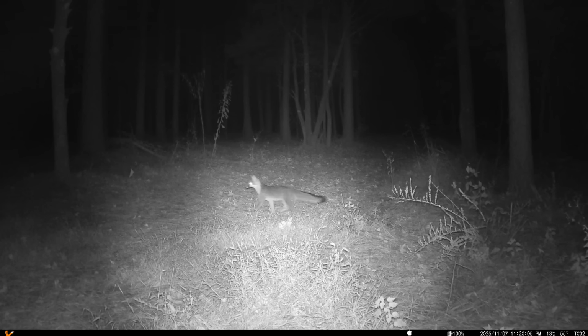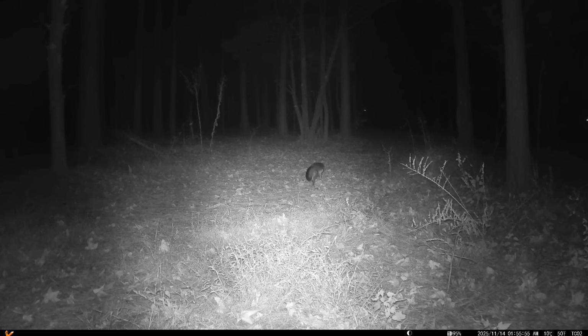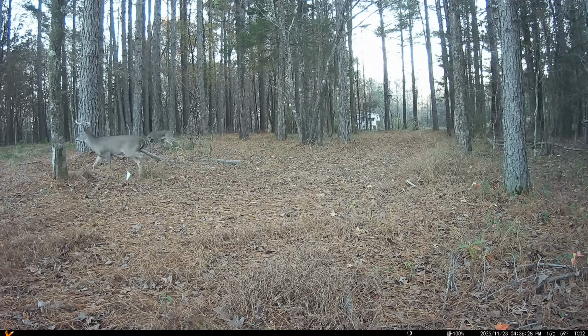There's a fox. It's probably the same fox, and I'm thinking that's a red fox. You guys maybe let me know. There's a coon. Oh my gosh, we got so many raccoons around the ridge. That fox is persistent. I mean, like clockwork. Look at that. What's that date on there? There's a possum. Of course, we got possum out on the ridge. An armadillo. Nice little buck.